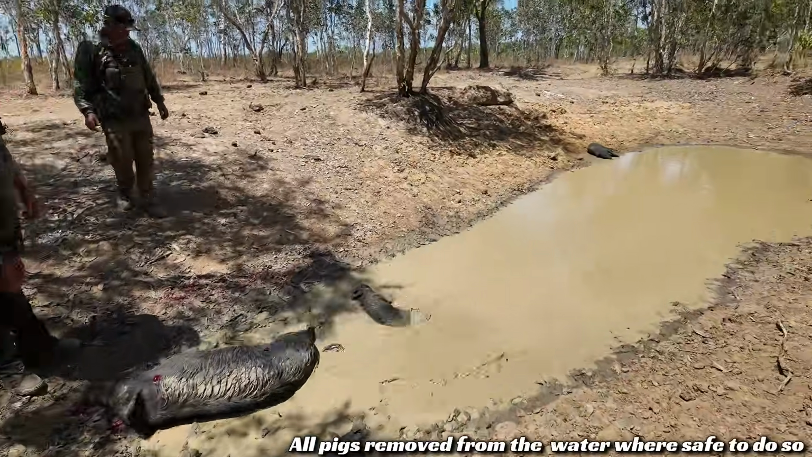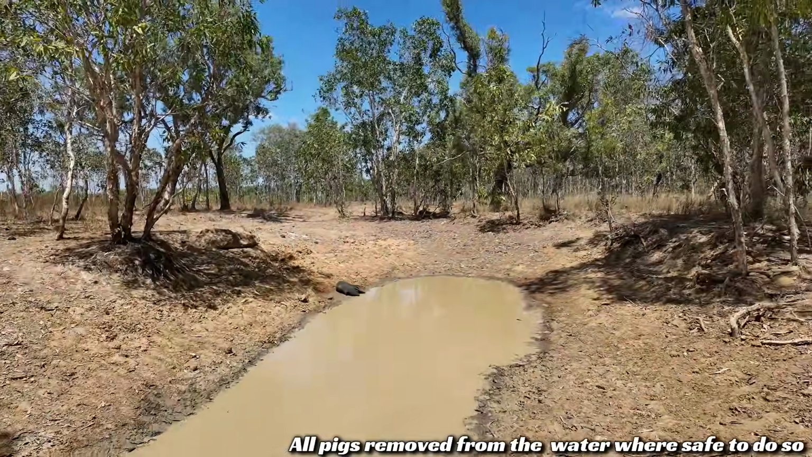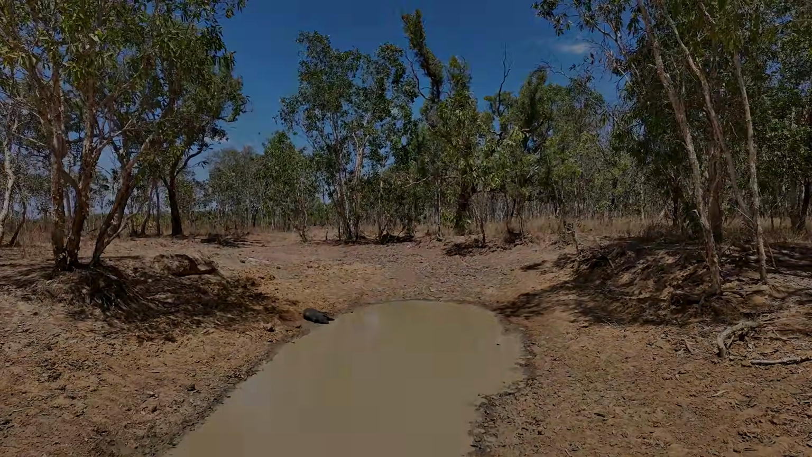Couple down here in the water, couple more up there in the grass. I think we've got, what, 5 or 6? Very nice. We've got a pig up here in the thing. The boys want me to have at it with the 375. We'll go and pump around into it, see what happens.